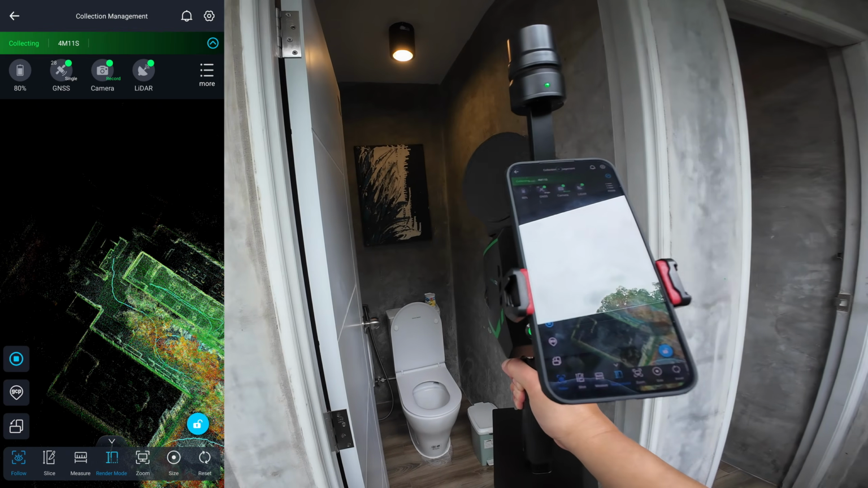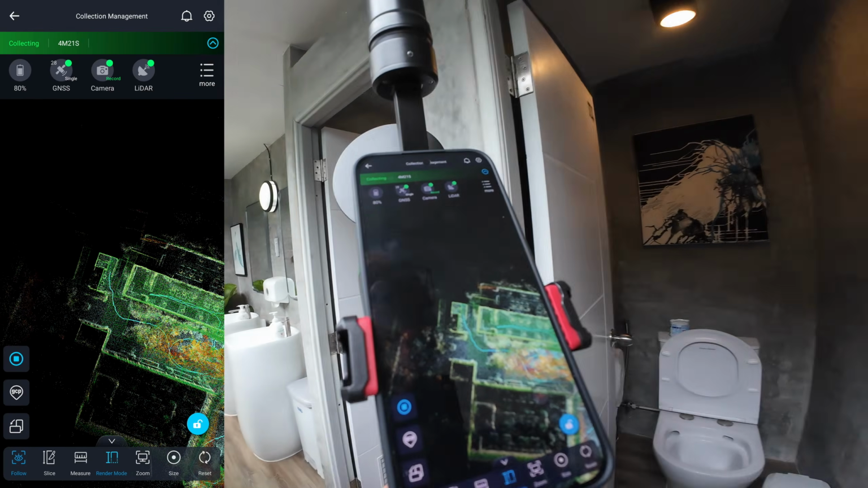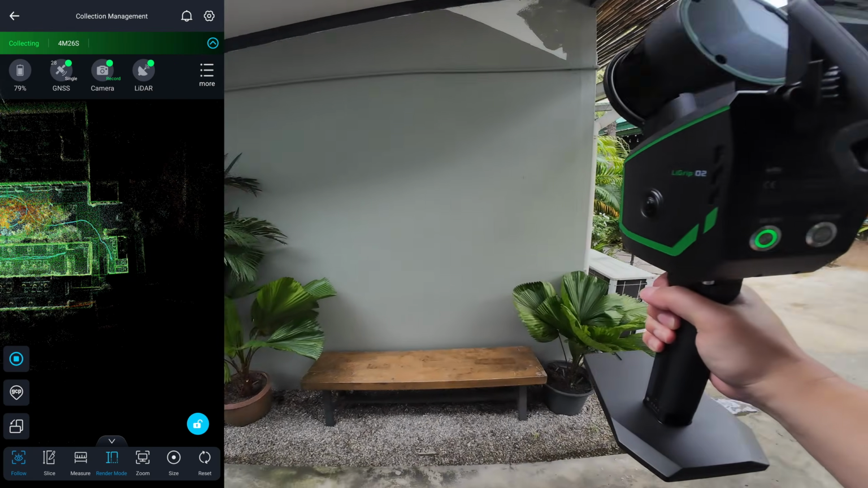For smaller rooms like this toilet, I just stand at the entrance for a few seconds. There is no need to go inside.